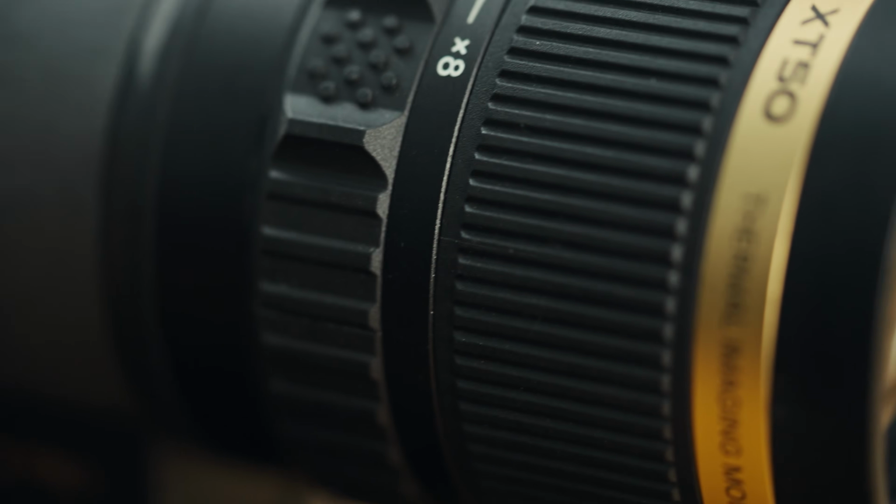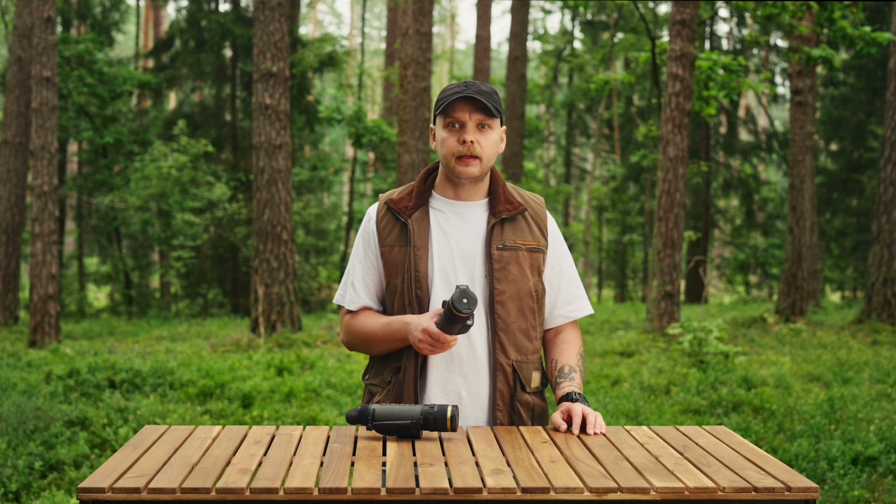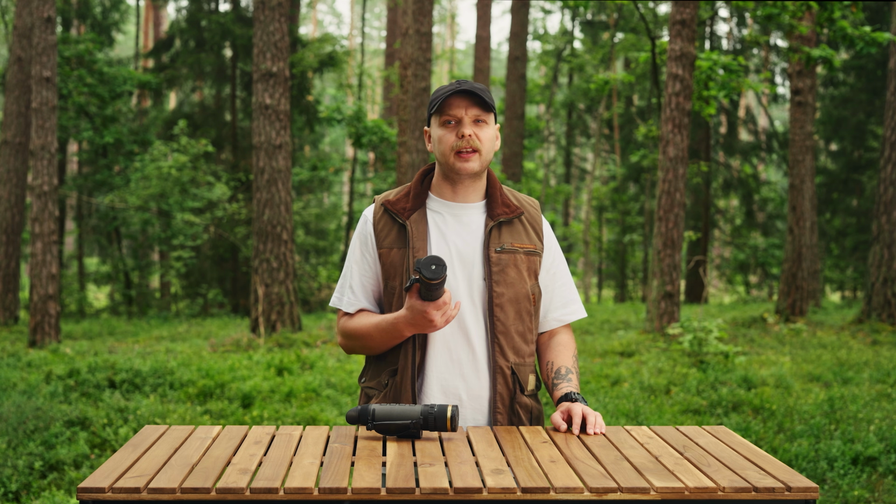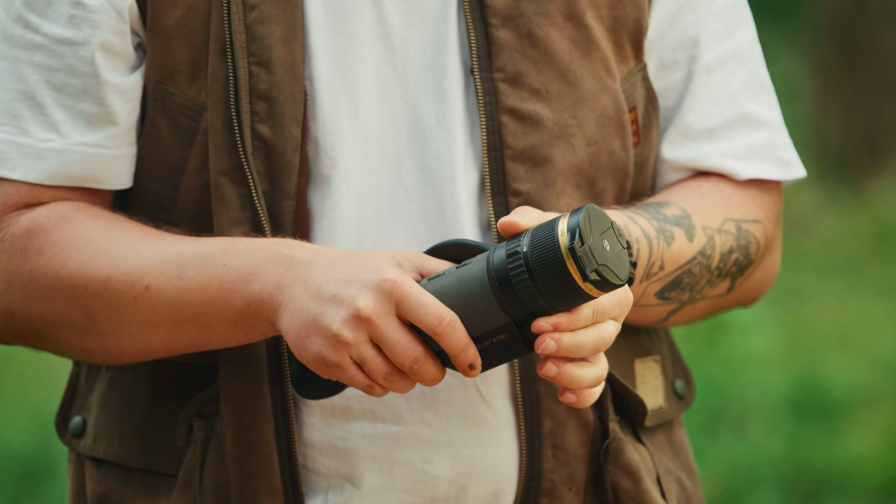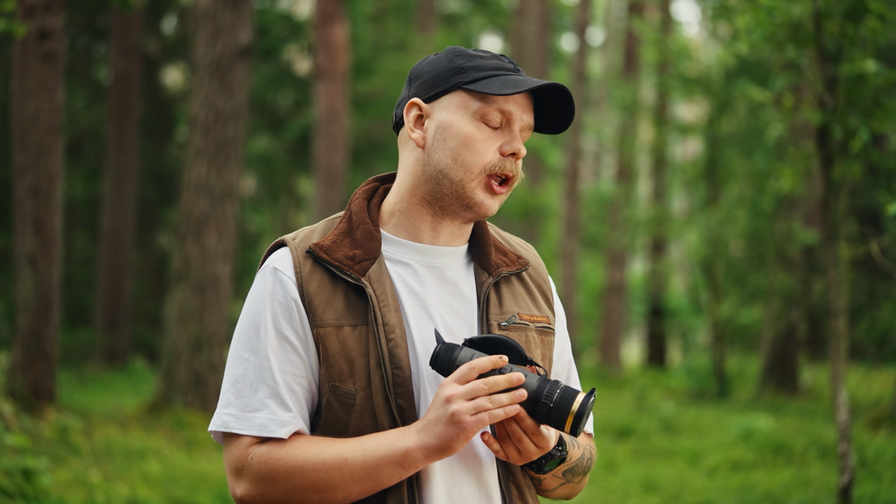The rest is build. Pulsar has put gold accents on the XT50 to mark it as the flagship of the line. That part is cosmetic, so I won't oversell it. It's a way to tell the top model apart at a glance. What I do care about are the updated grips on the focus and zoom wheels. There's more texture on them now, and with cold hands or gloves on, that's a real practical improvement. You're not fighting a smooth ring at 4 o'clock in the morning.